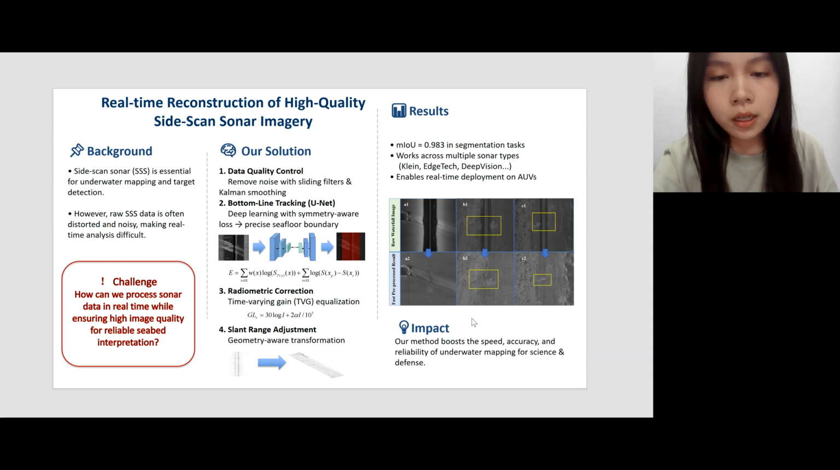But since one side of the image can be distorted by noise, I added a symmetrical wheel mechanism to keep left and right boundaries aligned. And even under harsh conditions, the model can achieve over 98% accuracy.